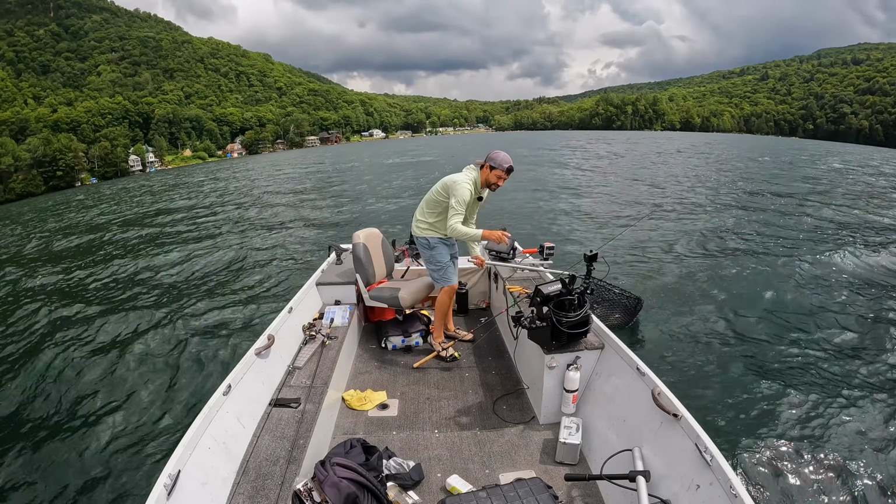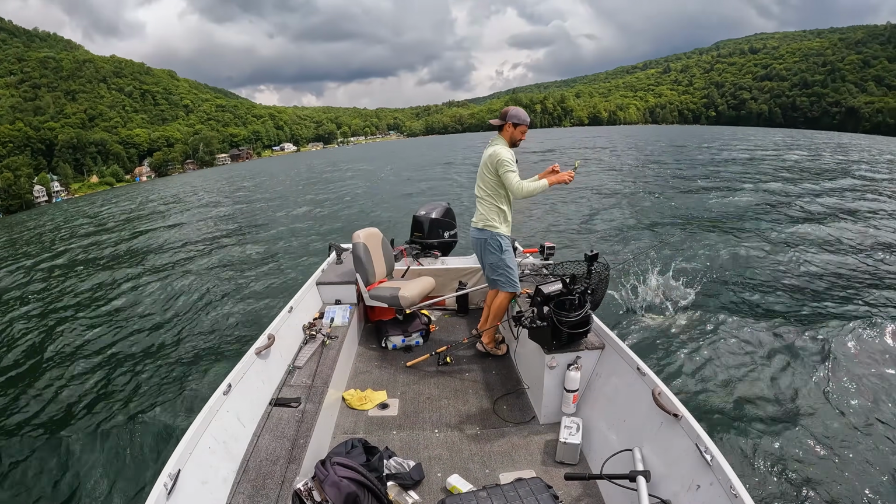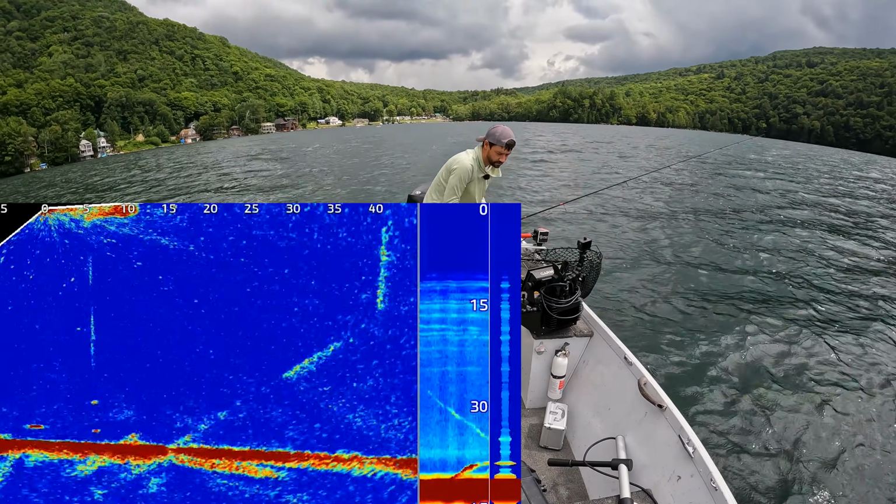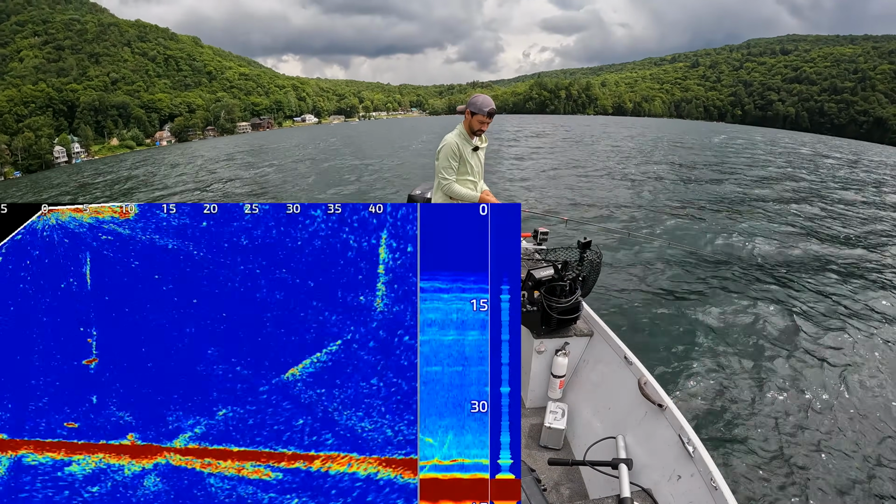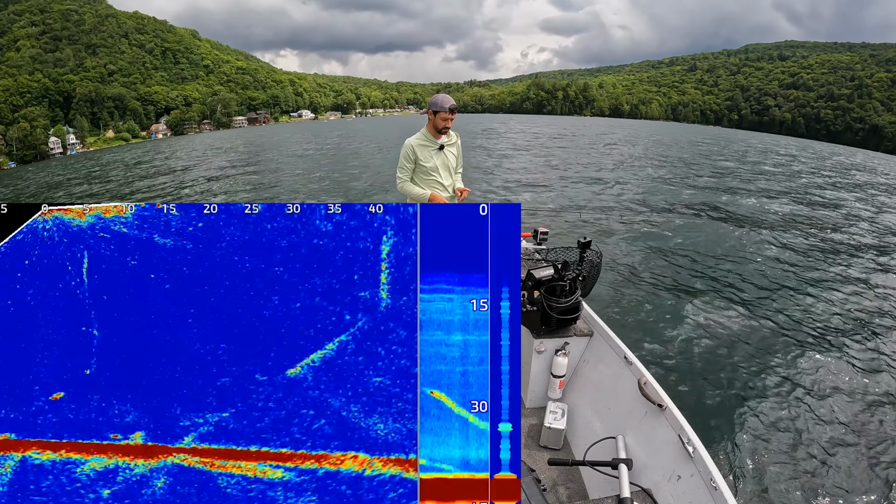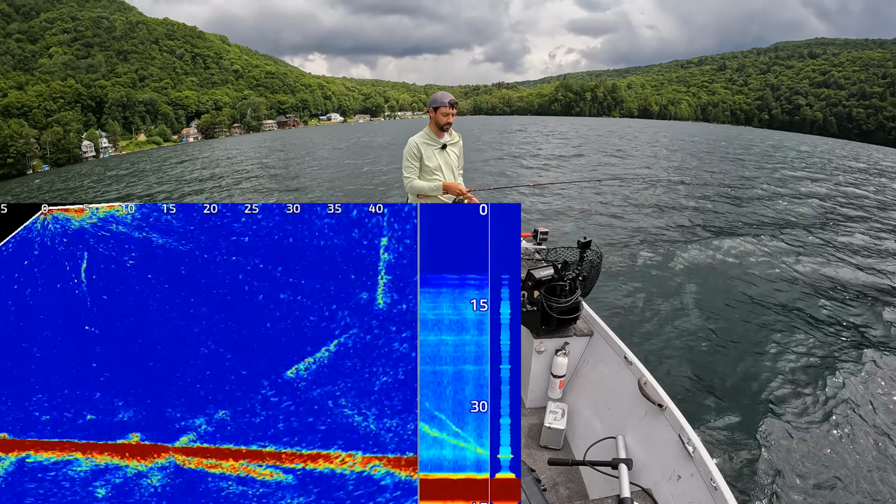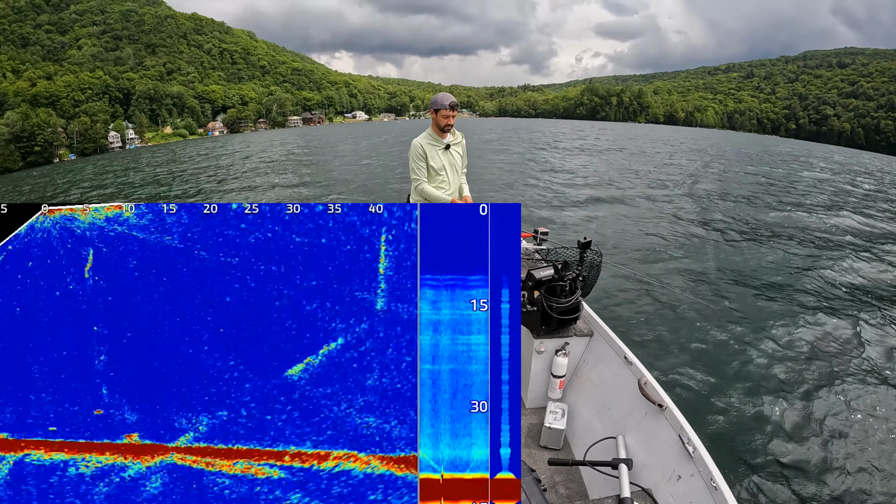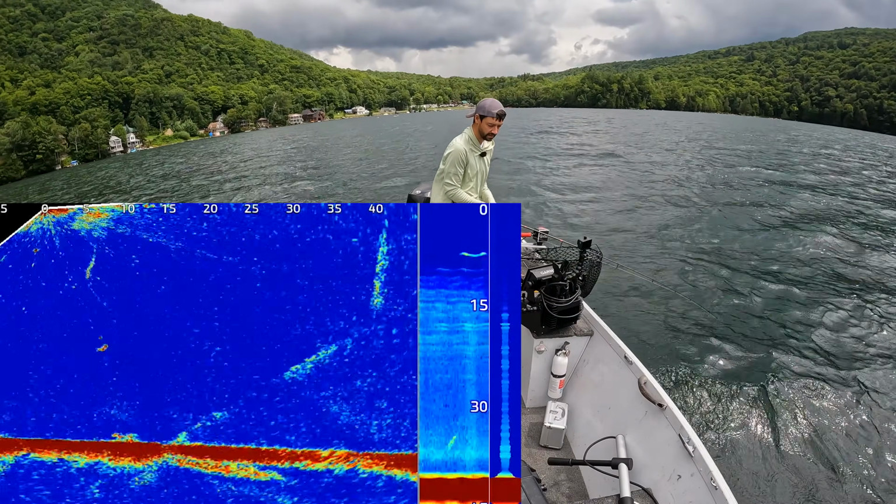Find the bait, find the Lakers. Bingo, that's another one. Start recording, 226. Here comes two more. Now, those last two were small. That being said, I have had big ones come through in these same exact spots. They're all eating, and the food chain.